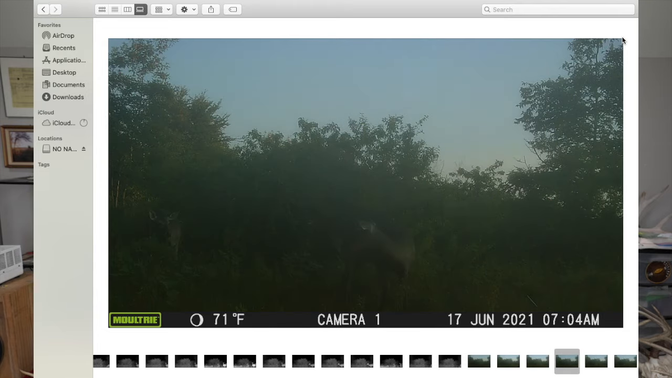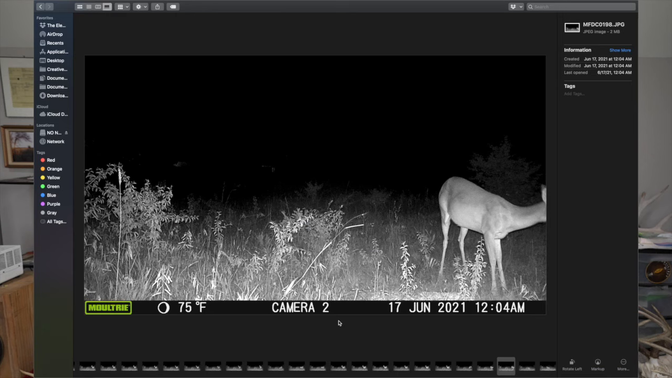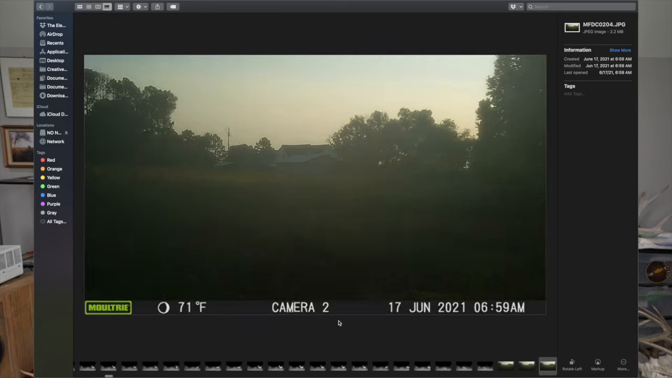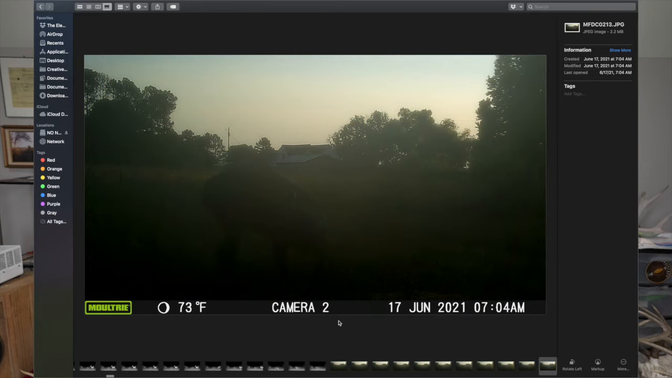Dude, this doe is bony looking. Yeah, they're skinny. Got some morning pics. They're looking at each other because they're mad. Coyote came in. Get out of here. Coyote looked at the camera. How about that? He doesn't count. He is nasty looking.